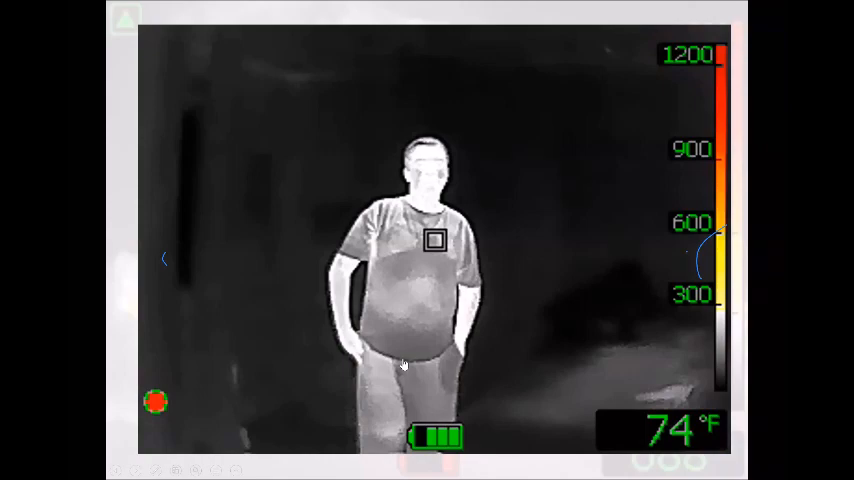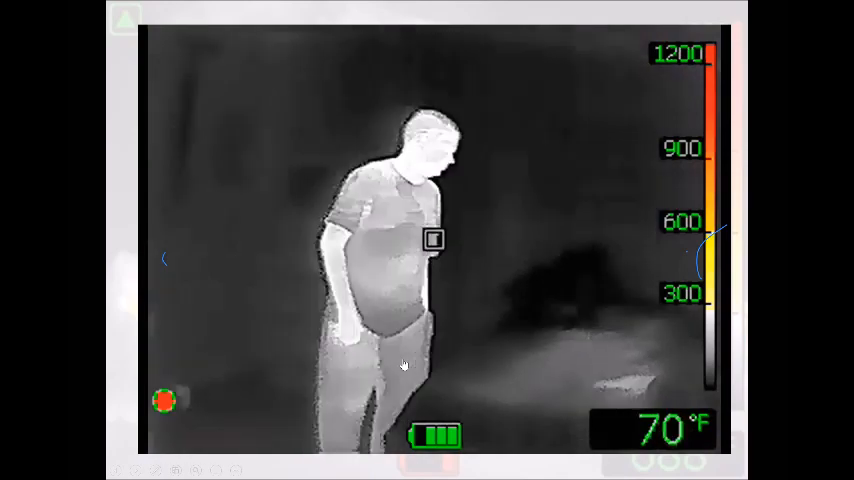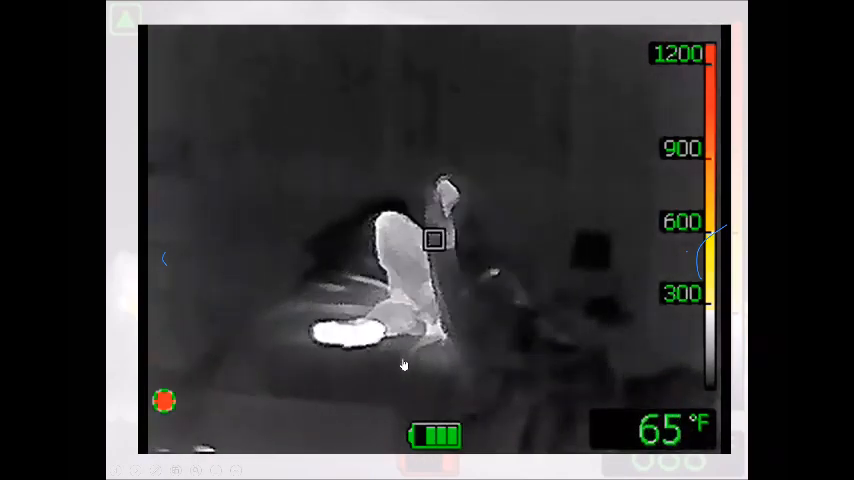Blankets will cover you. They will mask. This is my younger brother. If you don't know, I use my family a lot for demonstrations. So Jack is getting ready to go to bed. He throws the blanket over himself, and guess what?